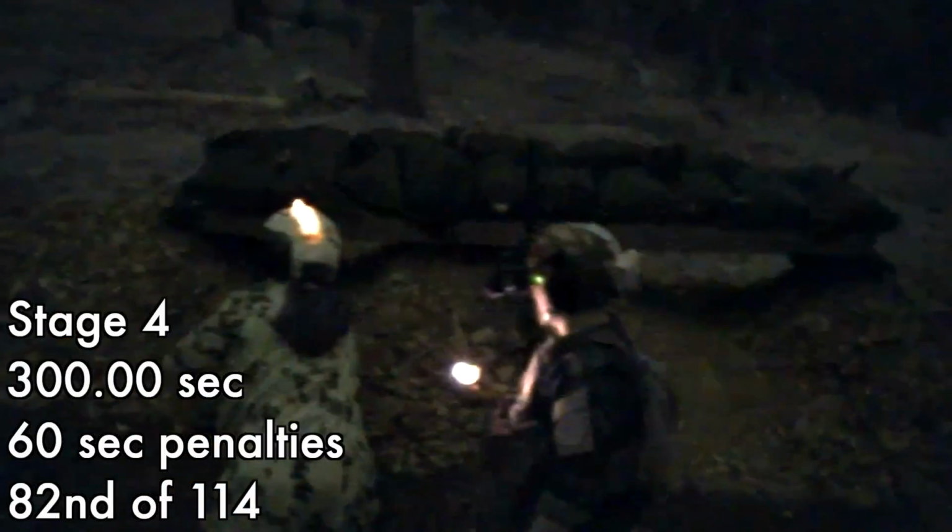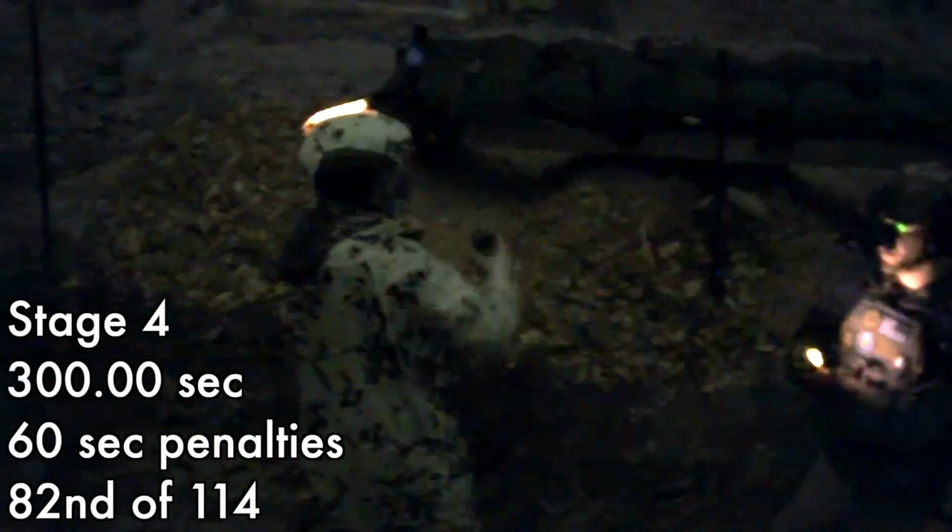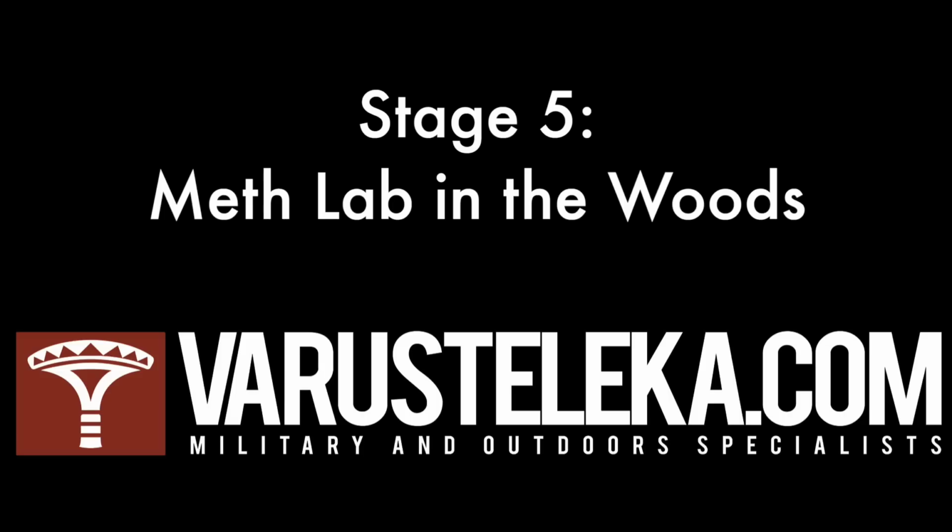And the timer beeped and the RO didn't notice it. So I went a couple seconds over the par time, and the RO just decided to give me par plus one missed target for my last shot over time. So I ended up with one penalty. Again, pretty far down in the rankings, and it's because of the time taken to find the targets.